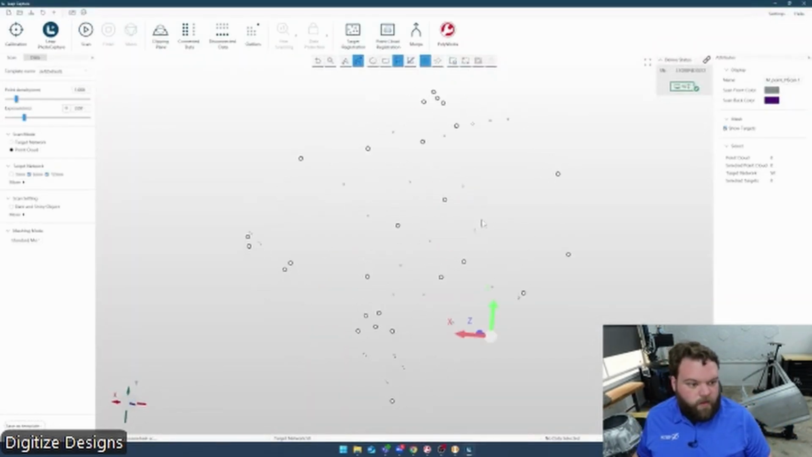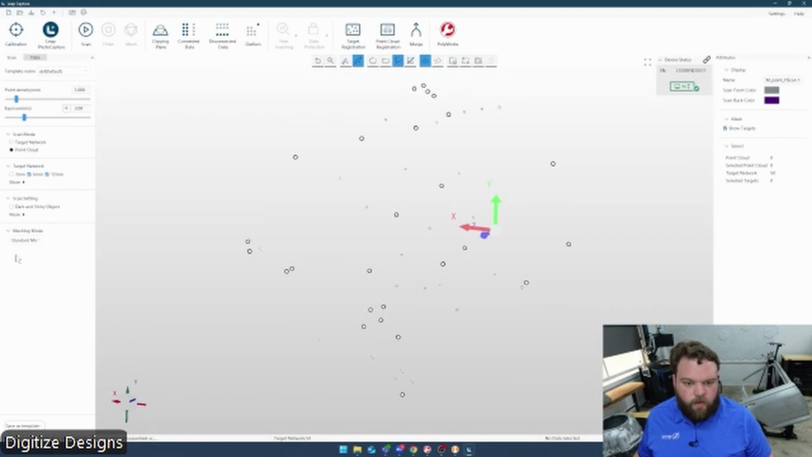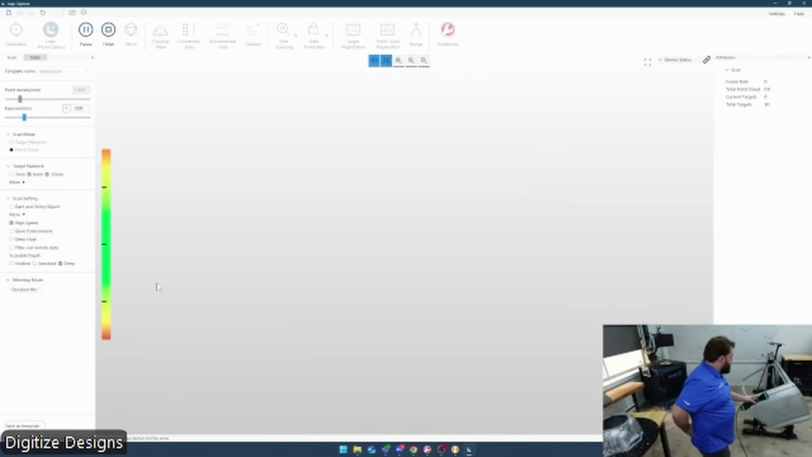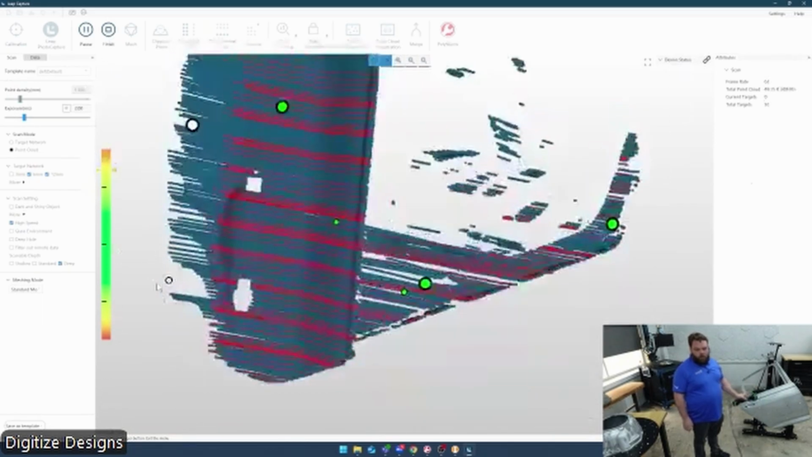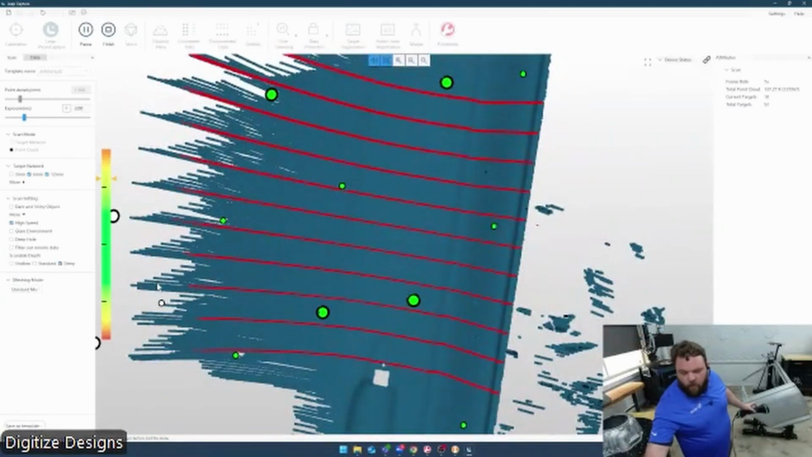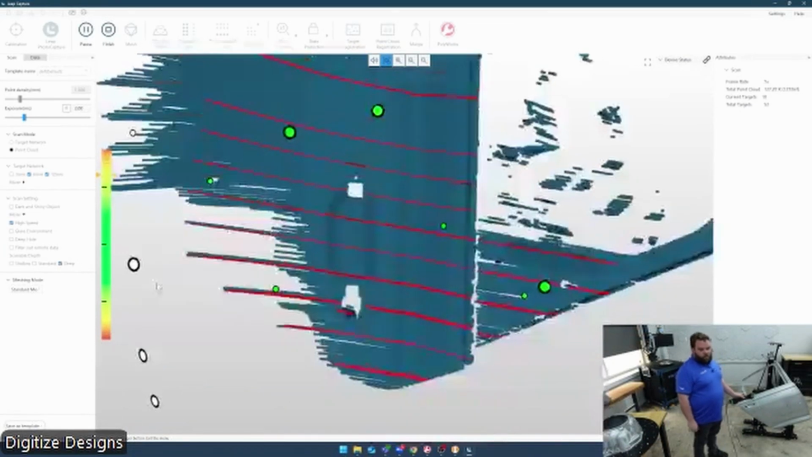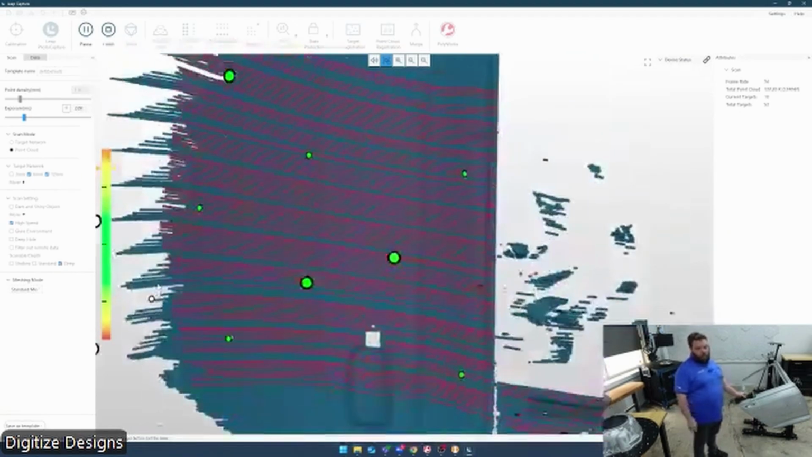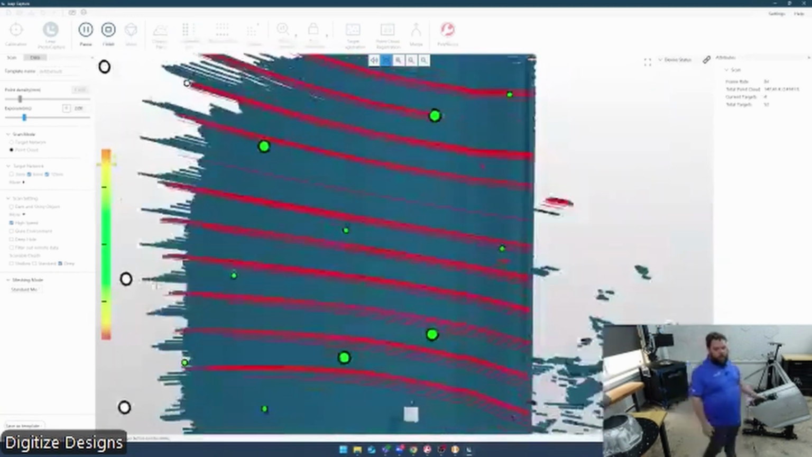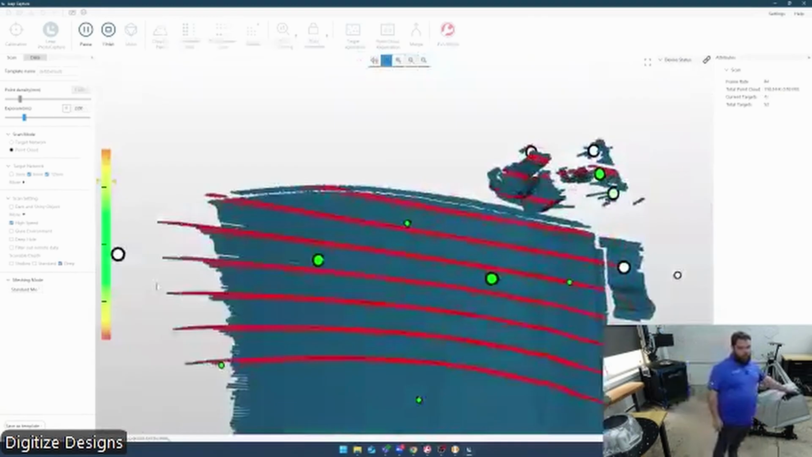So all those targets got transferred back over to Leap Capture so we can start collecting some data. You won't see the lasers on camera. You'll see this green rectangle that's showing me, because I can't see the lasers either with my eyes, where that field of view is roughly. And you can see the lasers on the screen, the red laser pattern there, so you can see how large that area is. Really quickly, just a couple passes, I'll fill up everything on this door.